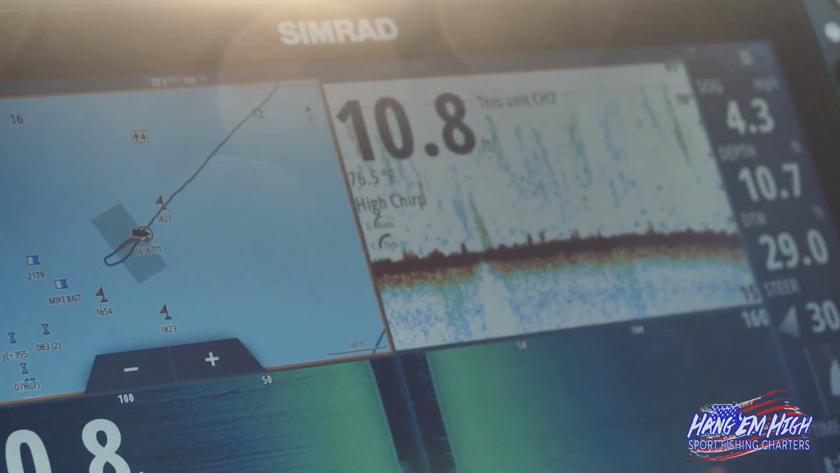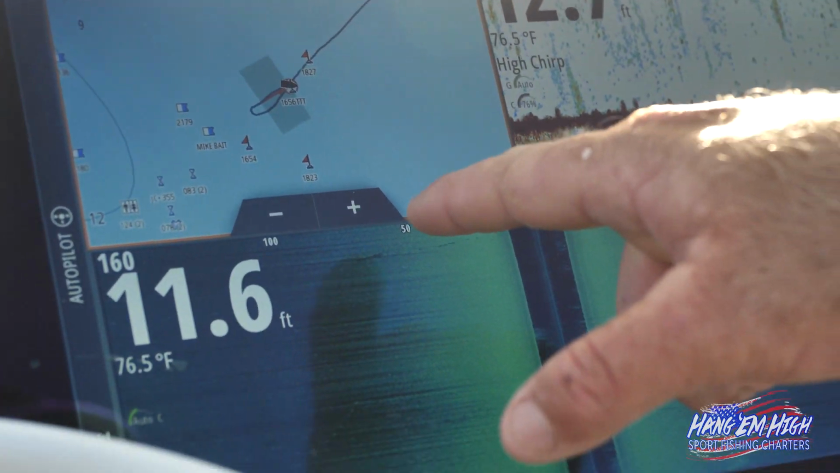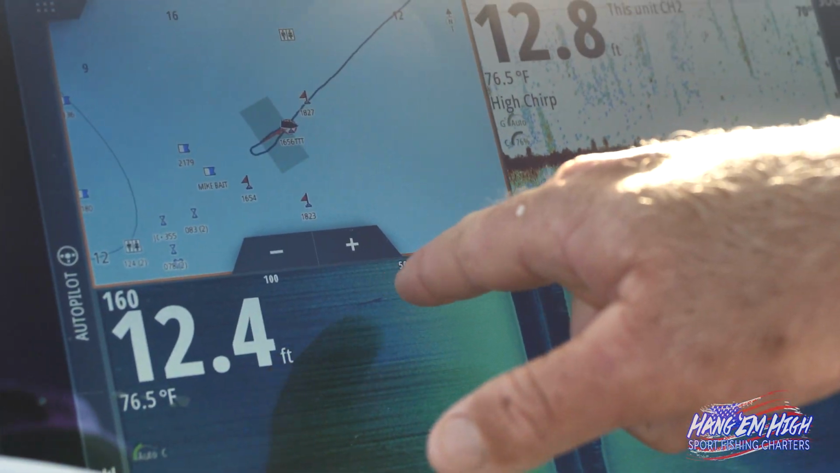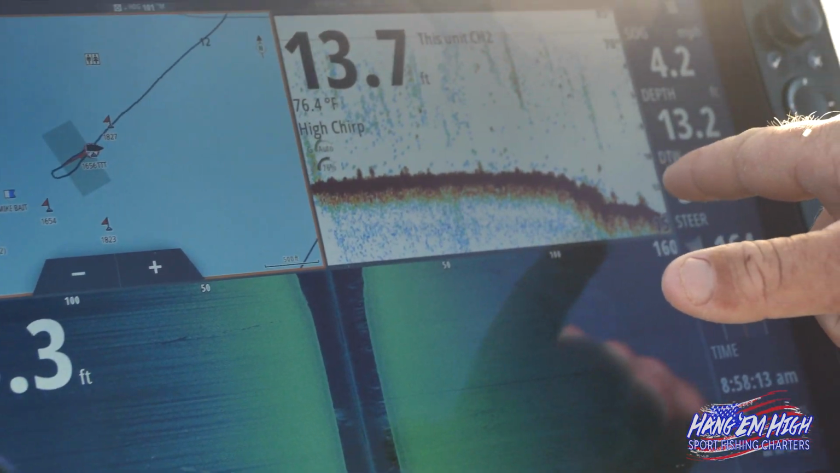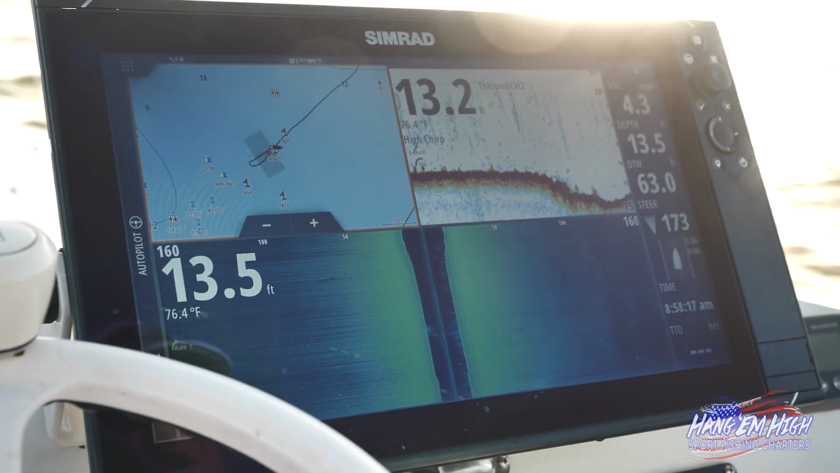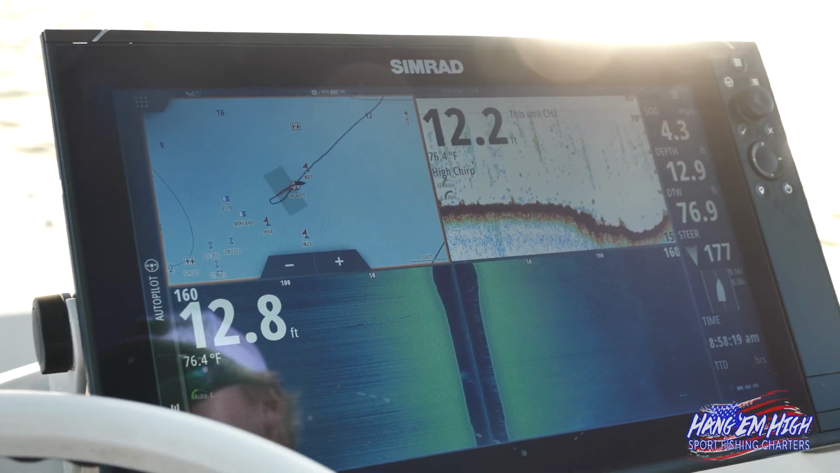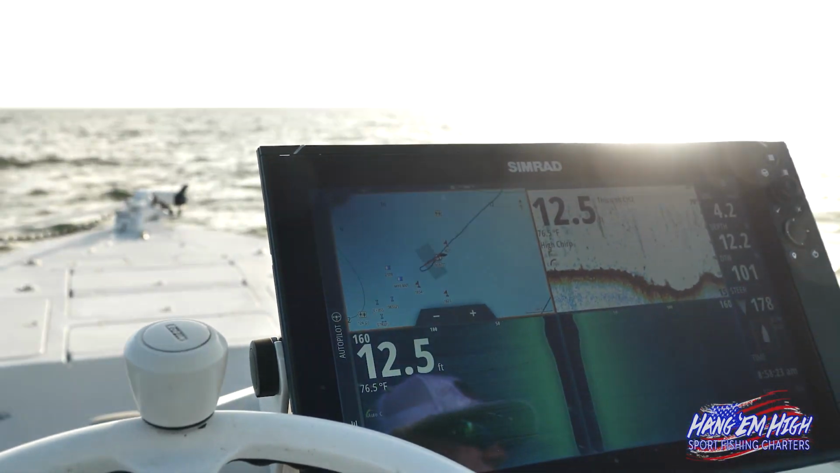We're coming up on the ledge right now. We're going to see it in just a second. You see it on the side scan right there. This Simrad shoots a really clear picture. You can see that little broken ledge. You can see it right there on the down scan. So hopefully here in 15, 20, 25 seconds, these guys are going to get a bite. Yank that thing hard, Bobby.